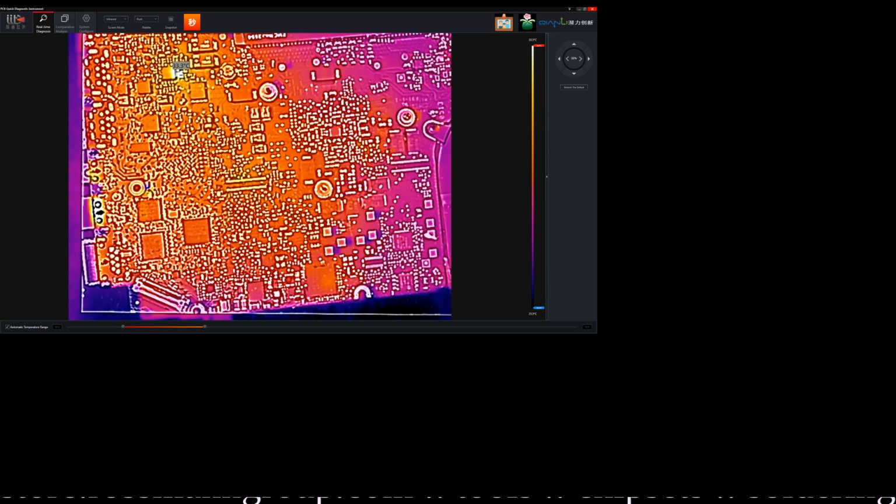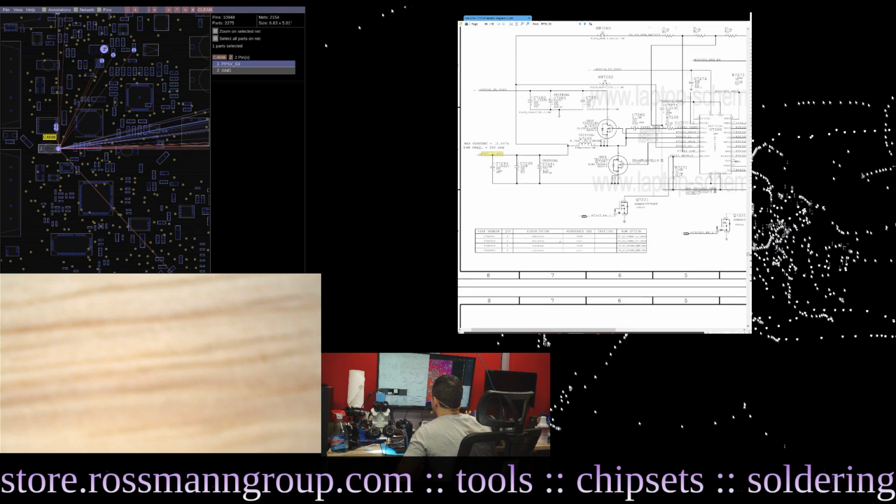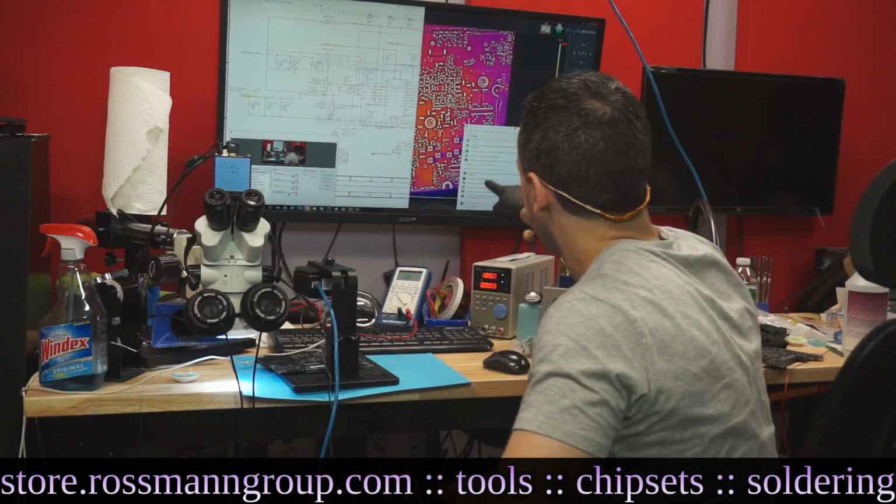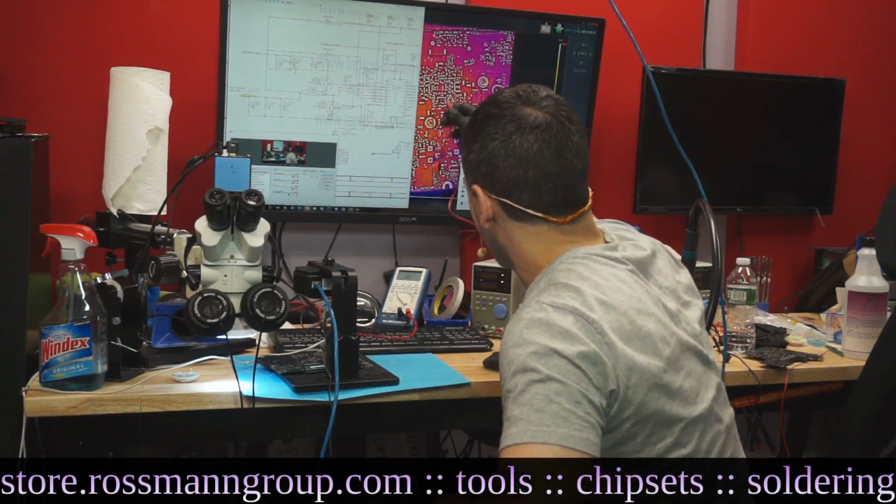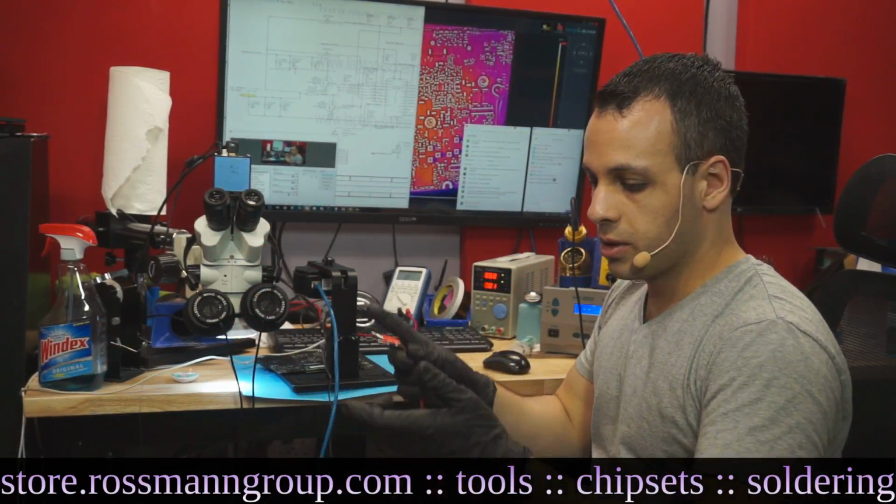So what I would do at this point, since there's no way to tell what is actually shorted here, is I'm going to send voltage to the 5-volt rail. So on this machine, the 5-volt rail is shorted, which is right here. And we are going to send voltage from the power supply. So I'm going to have my power supply deliver a volt, and I'm going to connect that into the board using some wire here that is going to attach from the power supply to the board.